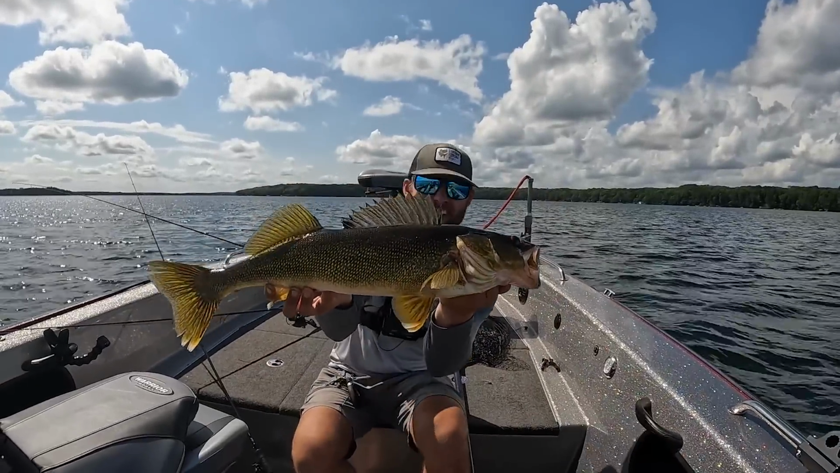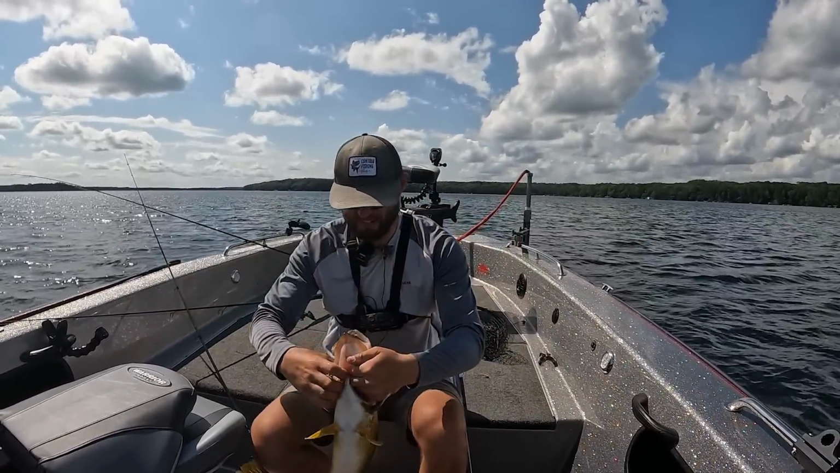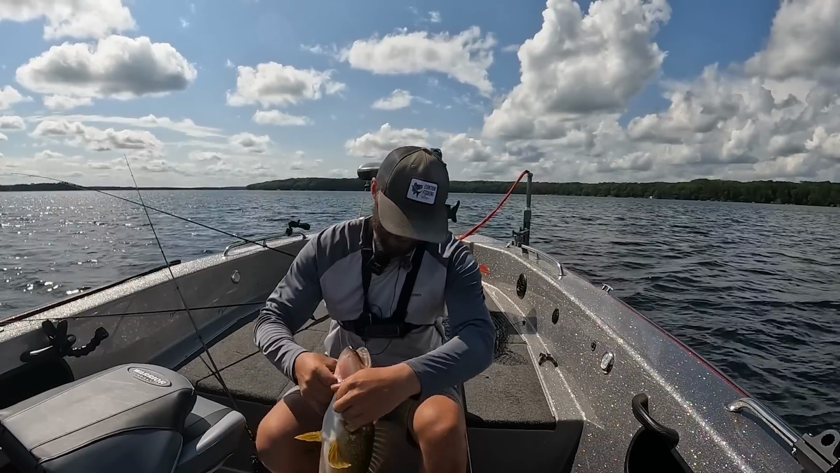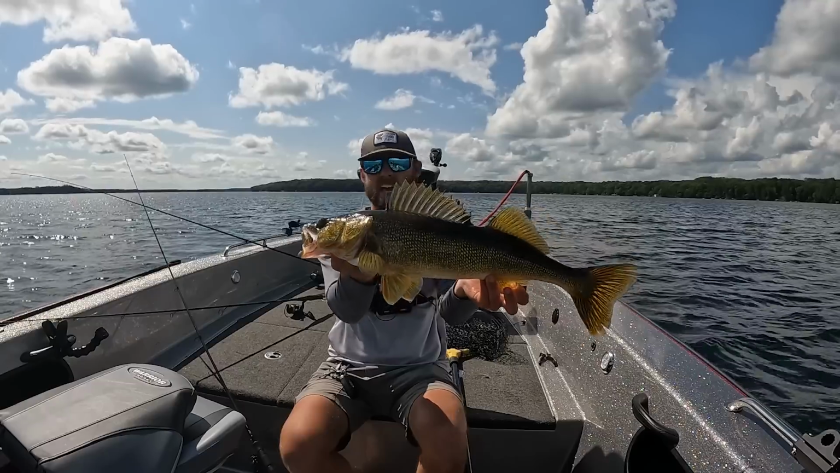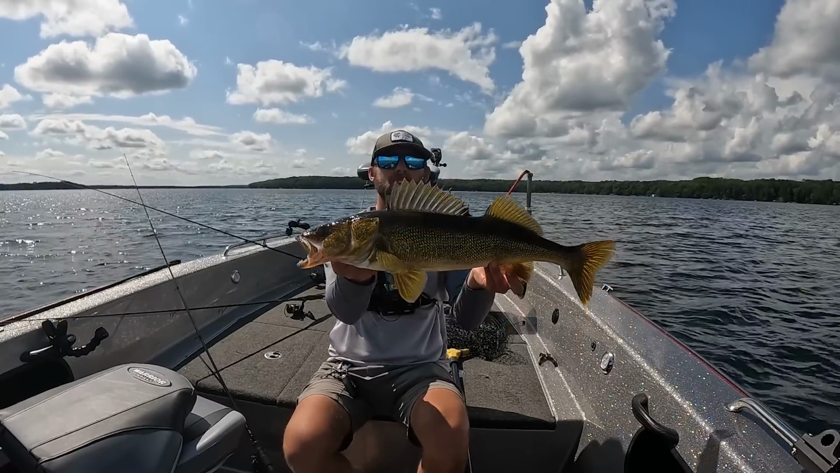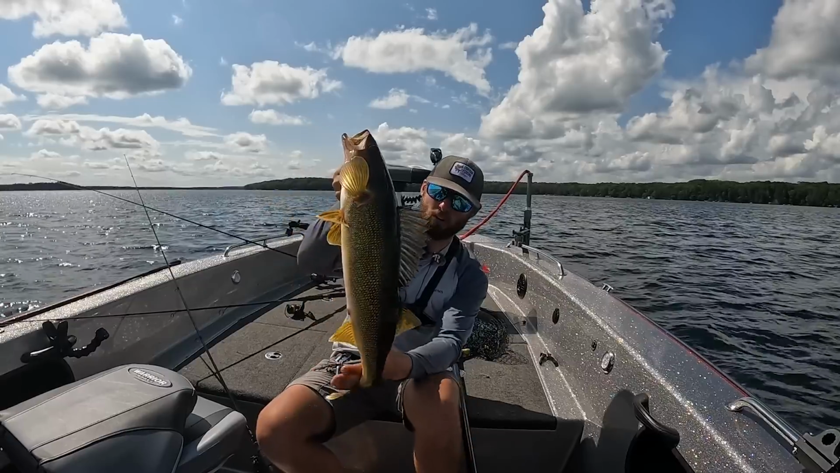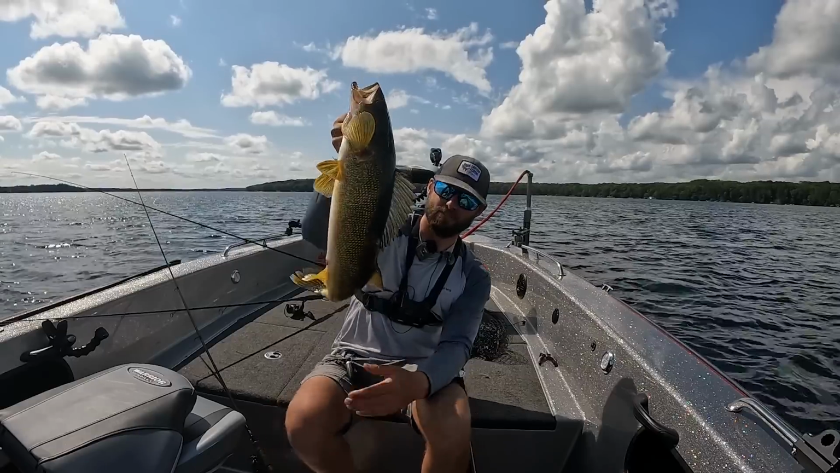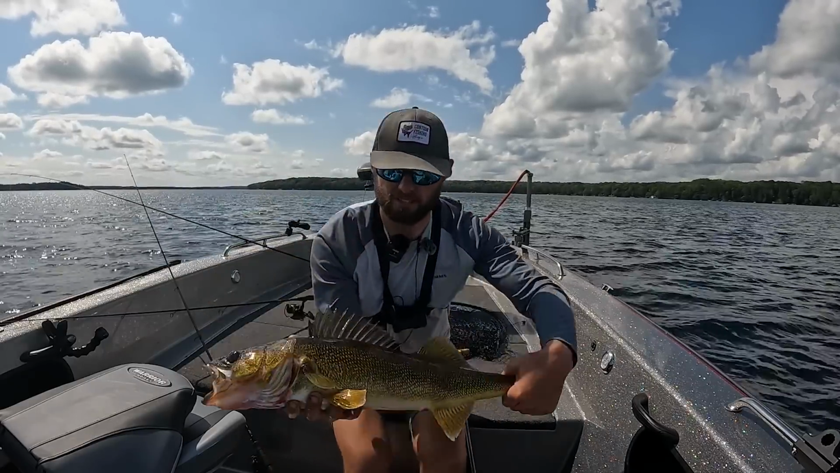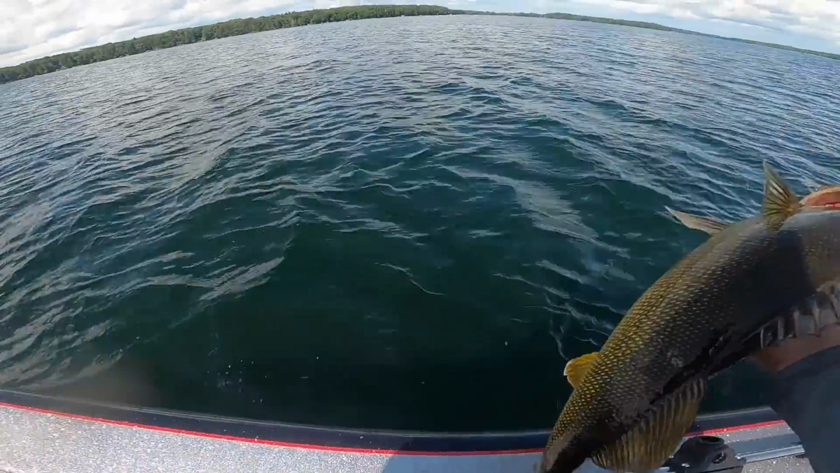That is what summer walleye fishing is about, man. Doesn't get any better than that. And almost no matter where you go, this big fish basin bite is happening right now. It's one of the things that makes August so special. You can take a lot of these areas you used to have to cast or troll and turn it into a casting bite for some big walleyes like that. That fish is probably 27 inches right in there. Let's let him go. Holy cow, man.